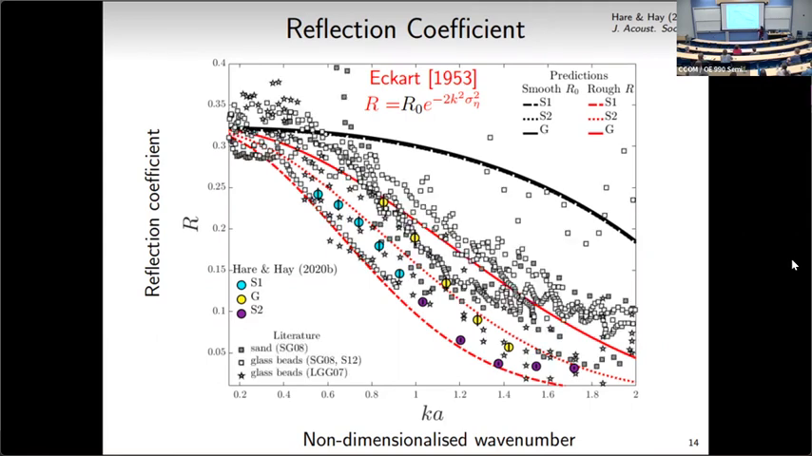There are measurements here reported in the literature. Unfortunately, none of these measurements report surface roughness, but you can see that most of them decrease a lot more rapidly than the smooth surface prediction.